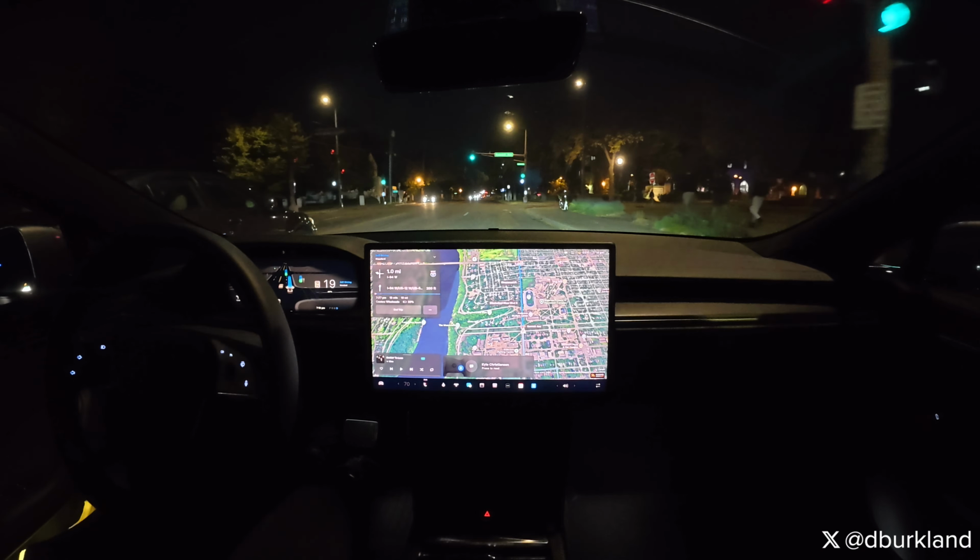Okay, so maybe about, I don't know, a quarter mile, we're going to have to get over to the left because there are parked cars, and the car does recognize that, and we're going to have to let this car go by first, and then we'll get an opening. Okay, good behavior there.